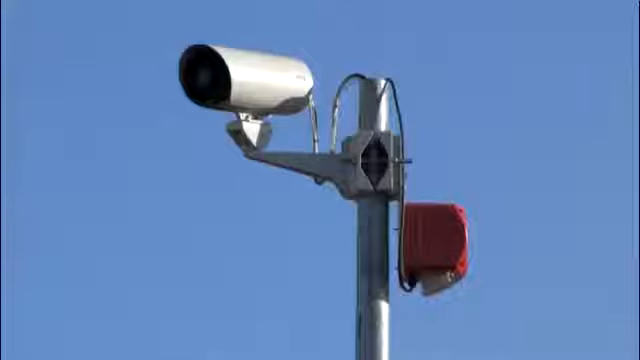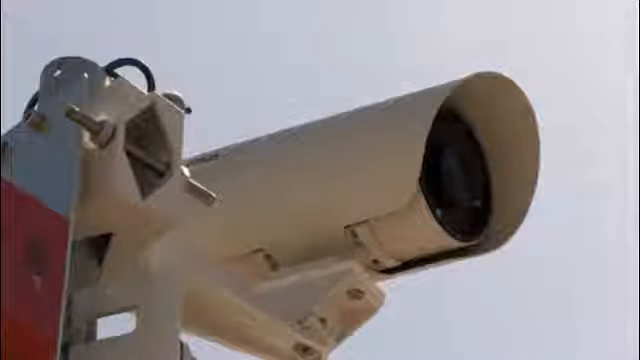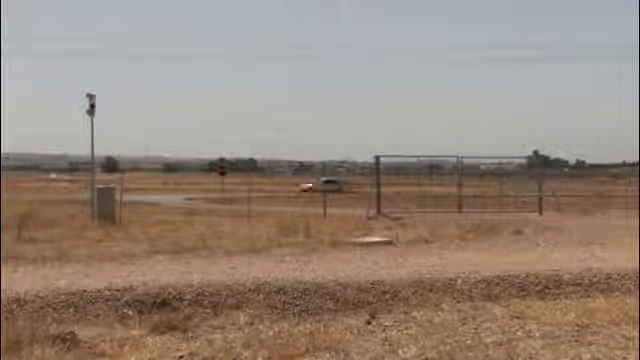Right now the system is working perfectly. We are really happy, and for sure we will install it in our future installations. Since total cost of ownership for thermal imaging cameras is extremely low, they're a very cost-effective and reliable solution to protect any perimeter, not only at solar plants but at ports, airports, industrial and other facilities as well.